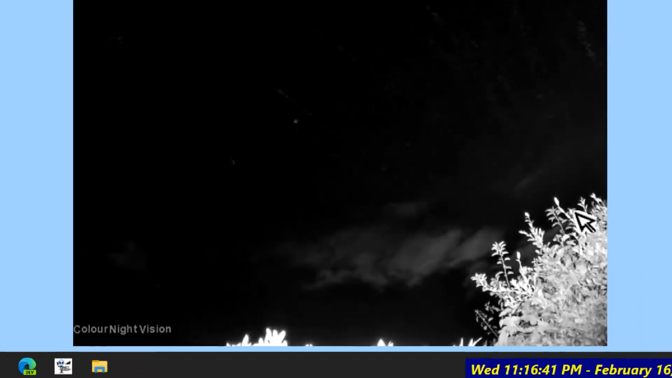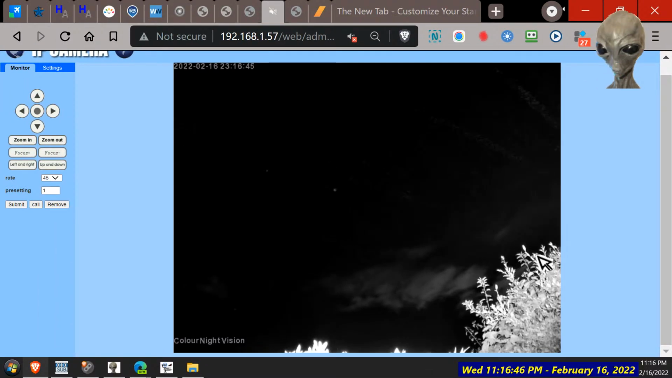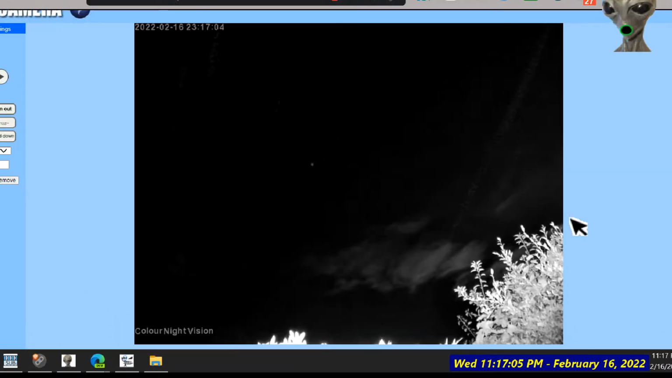Totally blue. See, you could put that up on the UFO channel and you could have people suckered, couldn't you? Well, technically I am an honest UFO channel, and I'm saying it's not aliens. But it's still interesting just to watch it. I just find it fascinating what goes on outside that you don't realise, all that's flying above me when I was walking the dog.